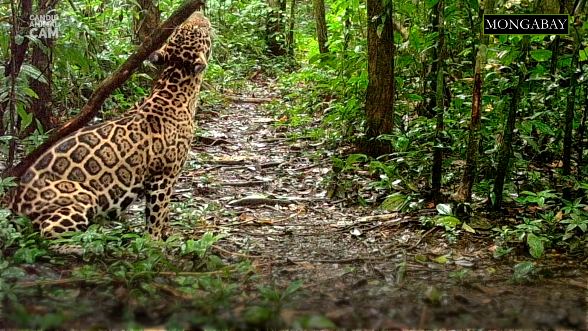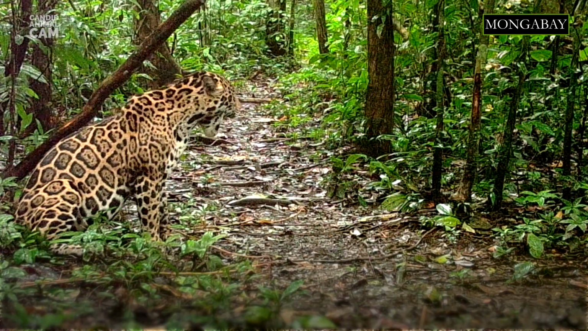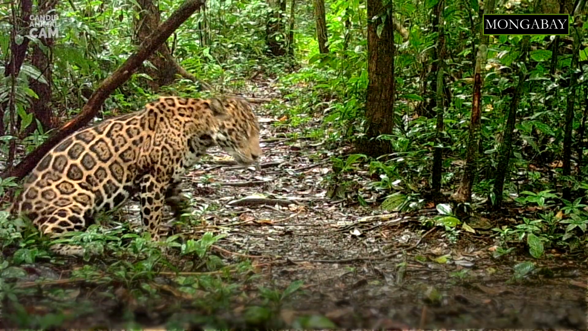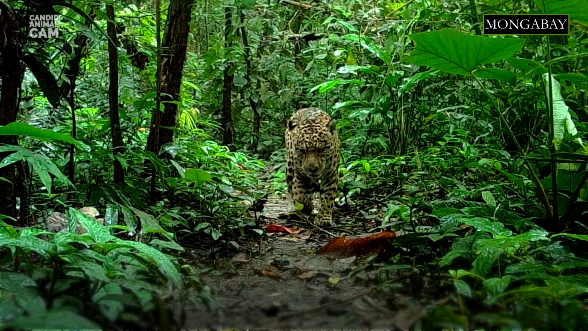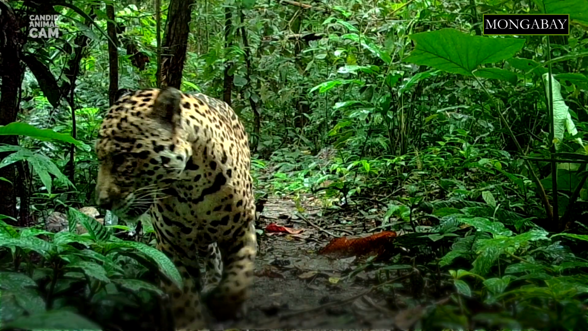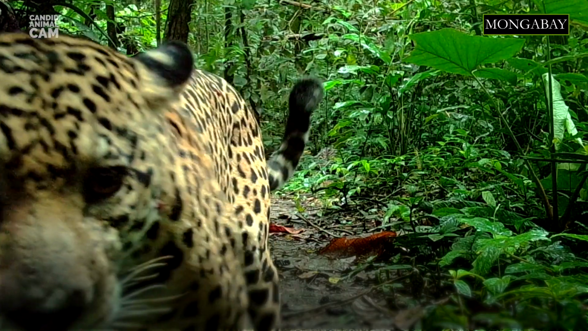Jaguars are stalk and ambush predators, and they are at the top of their food chain, meaning they don't have any predators in the wild. They eat a wide variety of prey. Over 85 species have been reported in their diet. They prefer large prey such as giant anteaters, tapirs, capybaras, and deer, but they also prey upon other animals such as wild boars and peccaries.